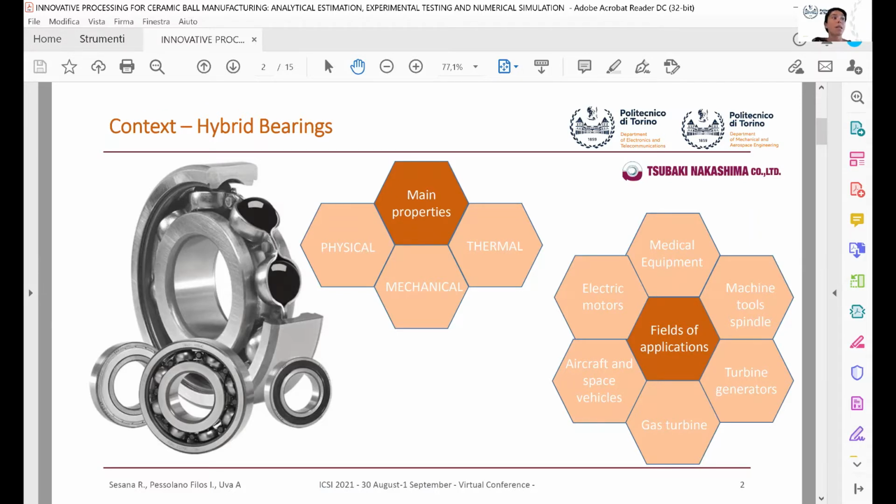Those are only some properties of ceramic balls that explain why hybrid bearings are implemented in several fields, such as medical equipment, machine tools, spindle, turbine generators, aircraft, and electrical motors.